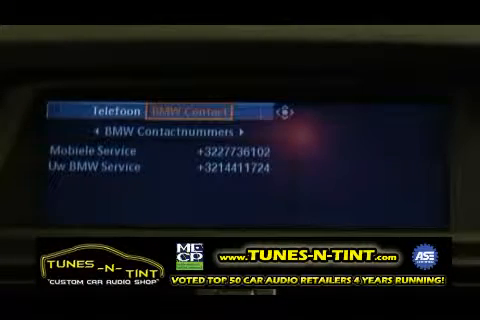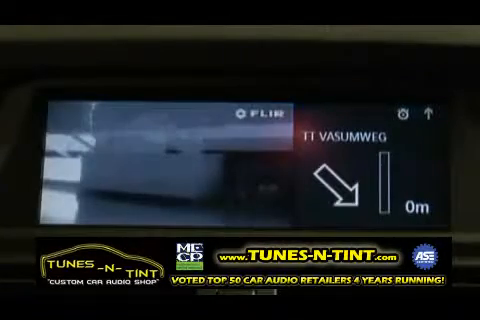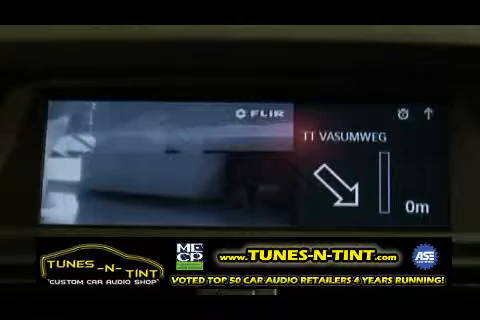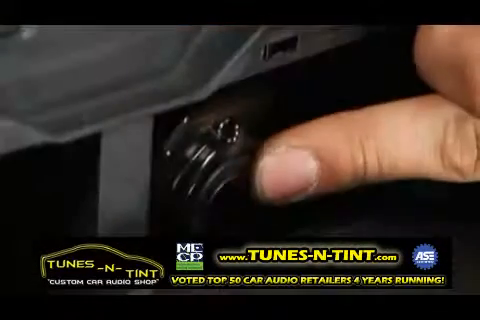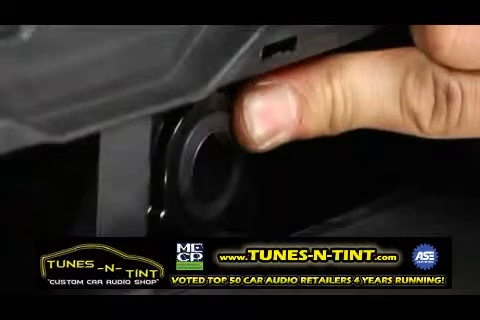As an extra, by pushing the iDrive button, the images of the Pathfinder are now displayed on the LCD screen, either full screen or in combination with GPS indications. What remains to be done is adjust the height and position of the Pathfinder and tighten the mounting bracket.